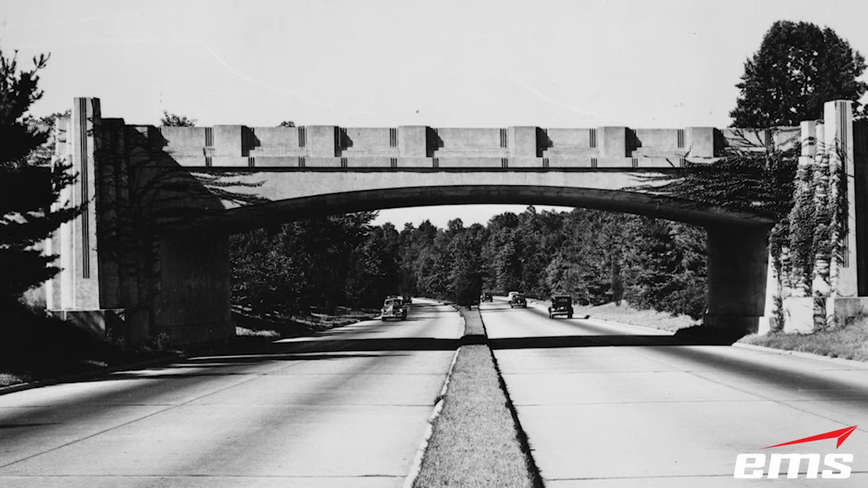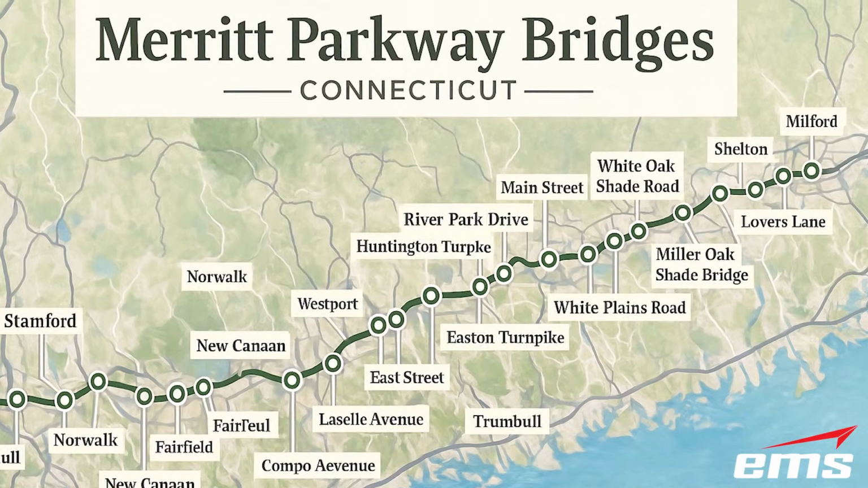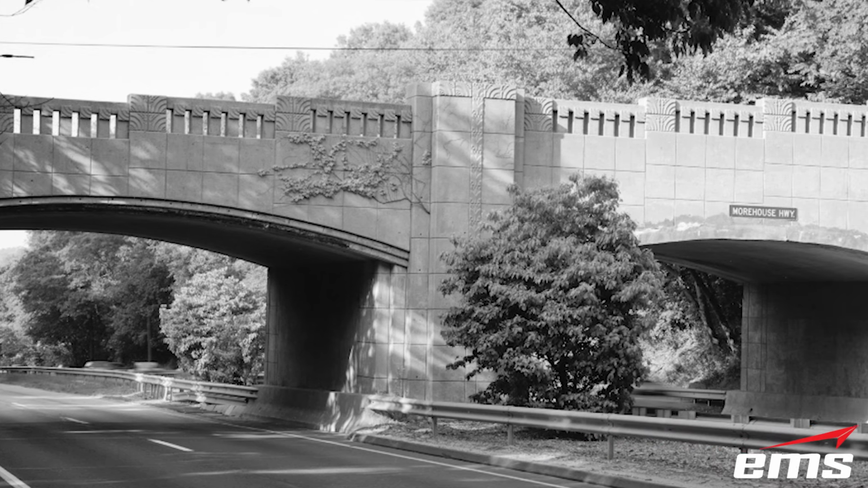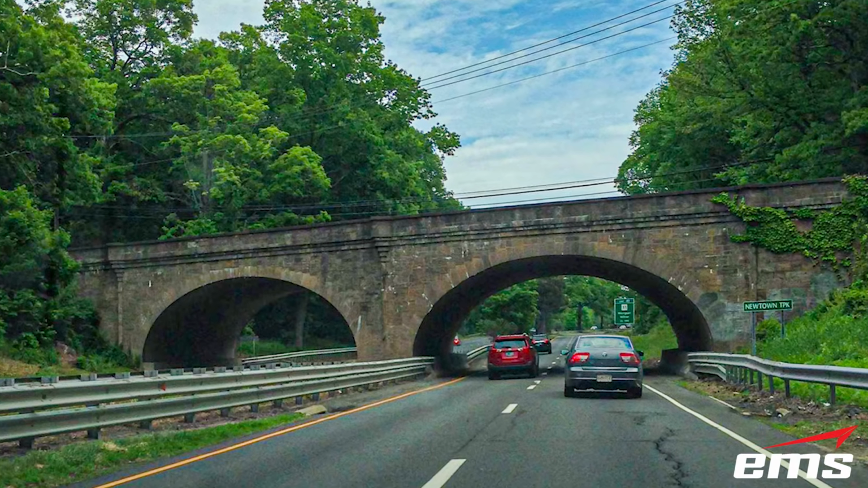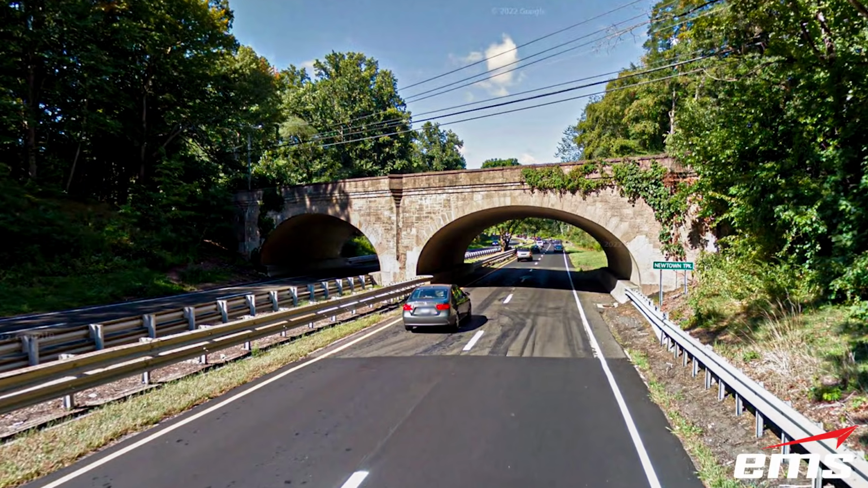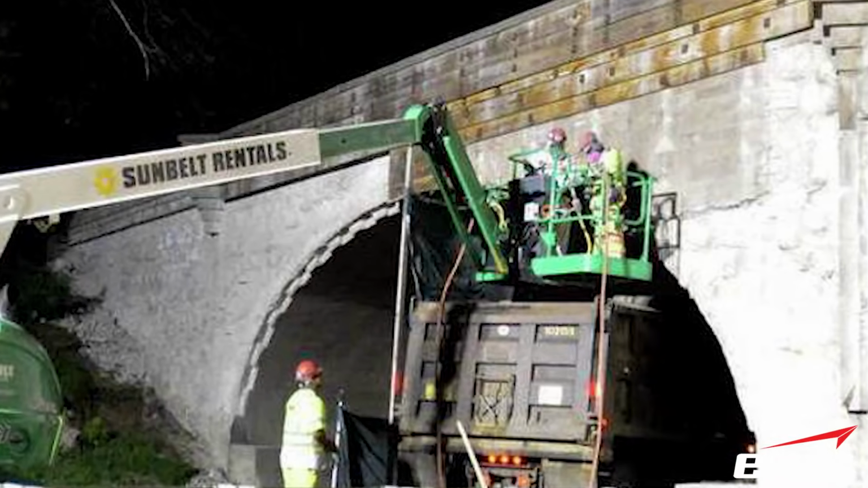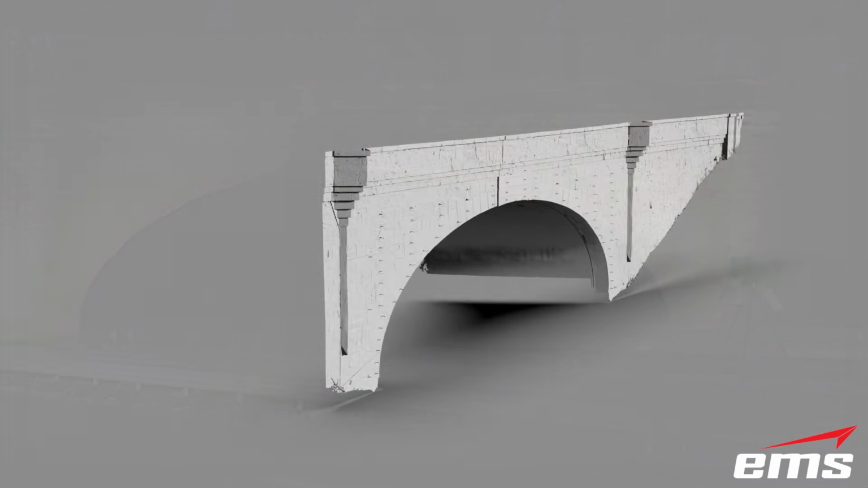Next, let's look at a project with a bit of history. The Merritt Parkway in Connecticut is one of the most iconic and scenic roads in the U.S., famous for its unique bridges. The Newton Turnpike Bridge, a vital part of this historic route, needed urgent repairs due to stone deterioration. Since the parkway is a historic landmark, the restoration work had to match the original stonework in both material and appearance. EMS was brought in to 3D scan the stonework on the bridge so we could recreate accurate replicas.